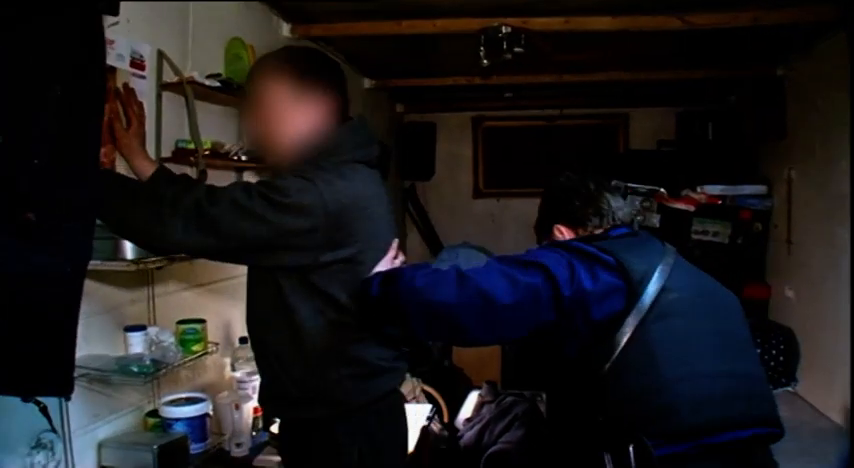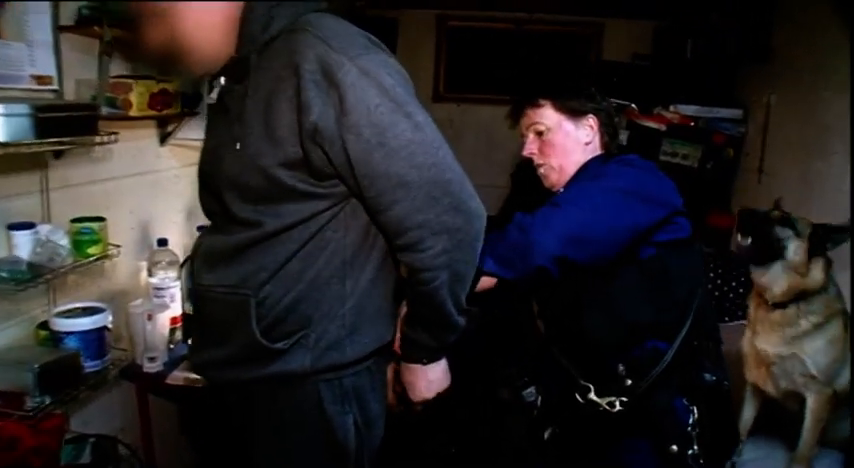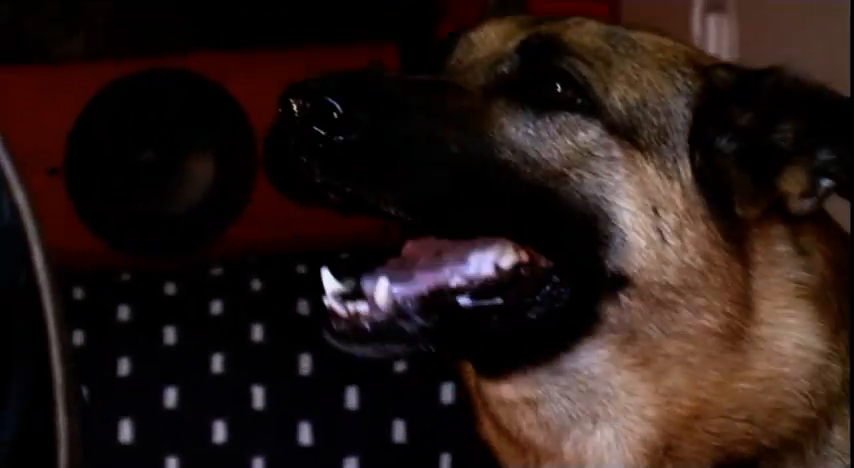Oh, just stay there, mate. Stay there. Turn around. Put your hands on the wall. Back to the wall. Good girl. Hand. Hand. Other hand. Till I know what's happening. The man might have an innocent explanation for being here, but PC Chapman won't take chances. And neither does Carly. Police dogs, it has a great calming effect and it's very, very instant.